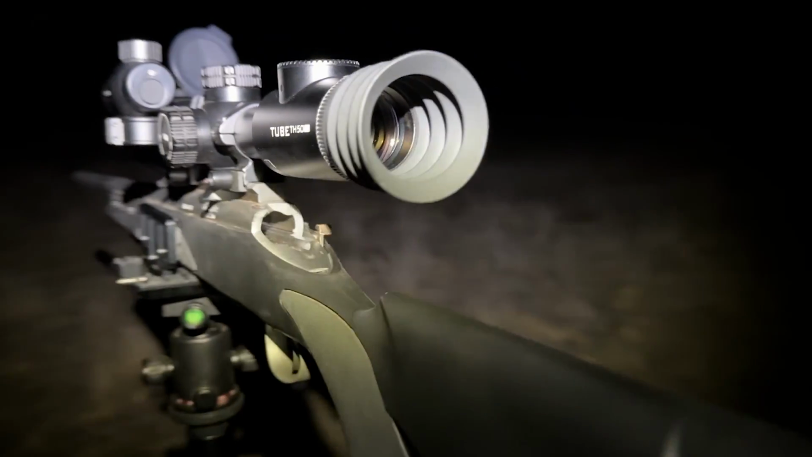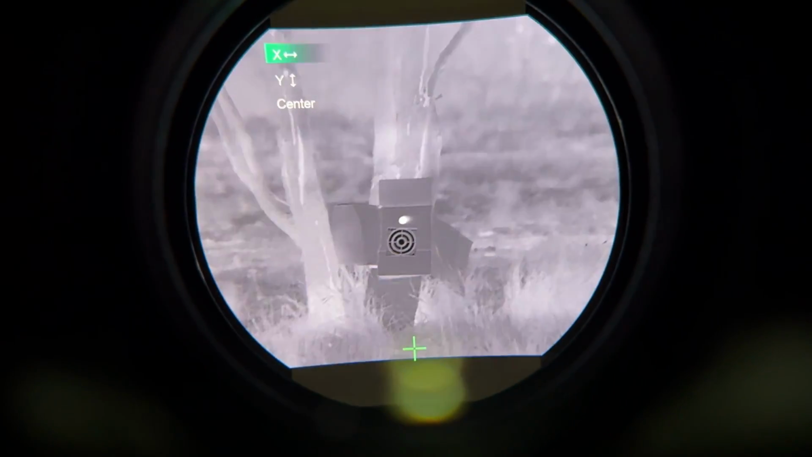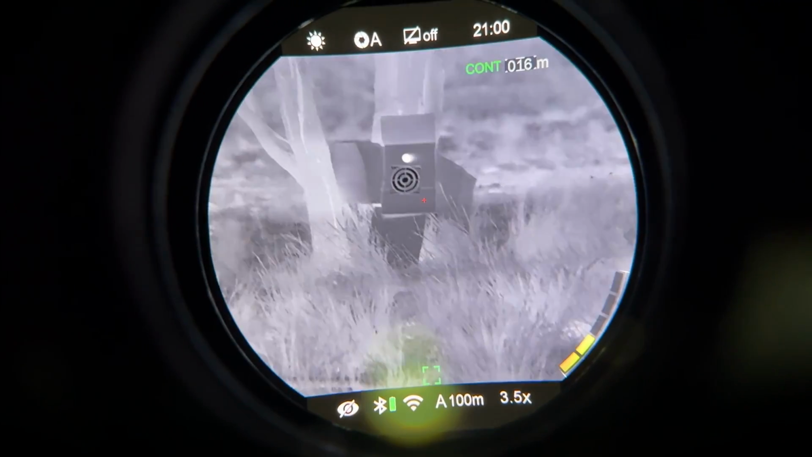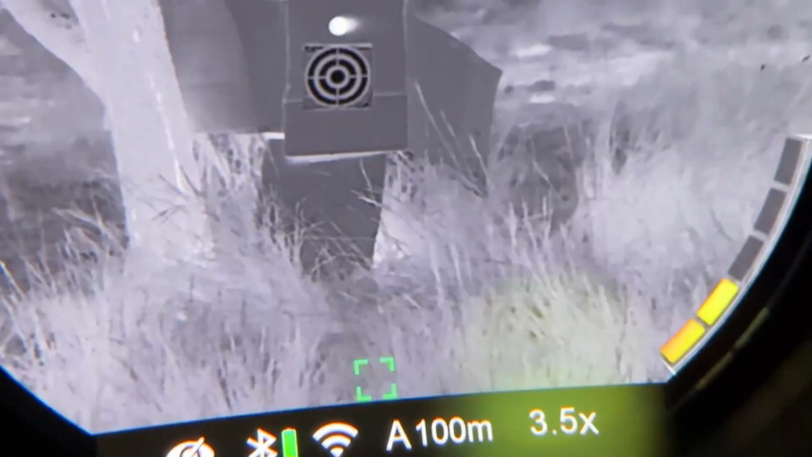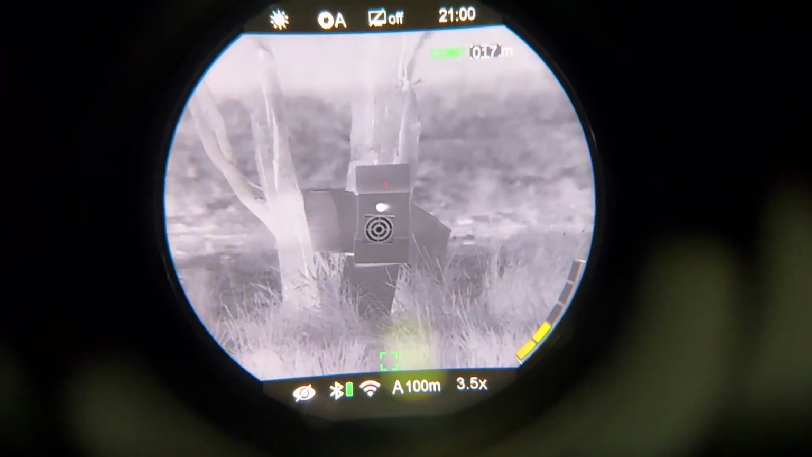Now, one thing that I really like about the Infiray unit is the round screen. It's got a beautiful round screen in it, as you can see there now. I'll just get out of this menu. As you can see, it's got a really nice big round screen in there, and the image quality is really awesome. And it shows information at the bottom. We've got our battery on the right hand side there, and that's that.